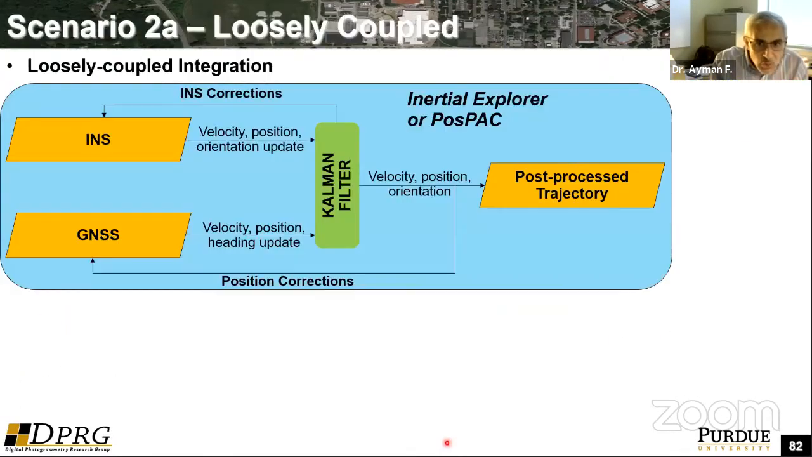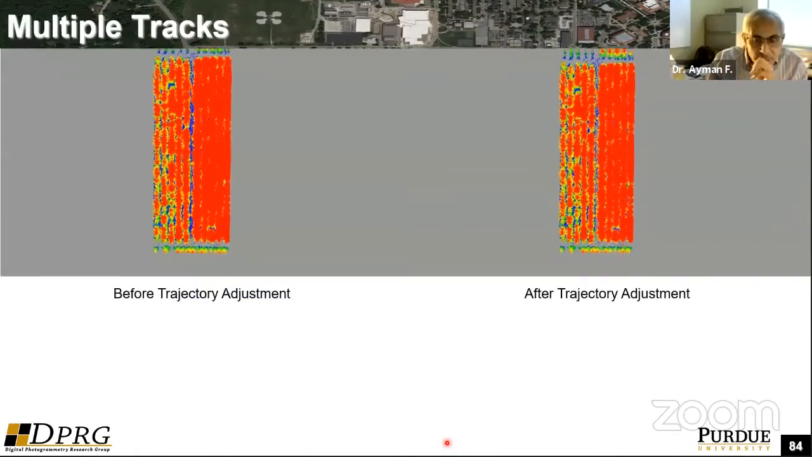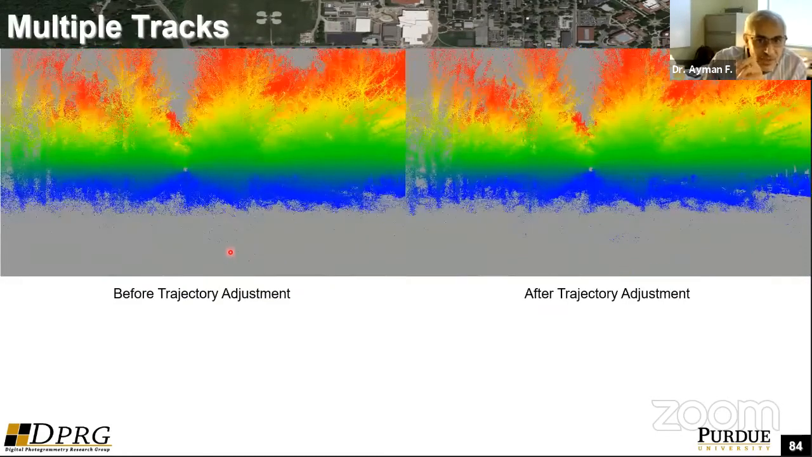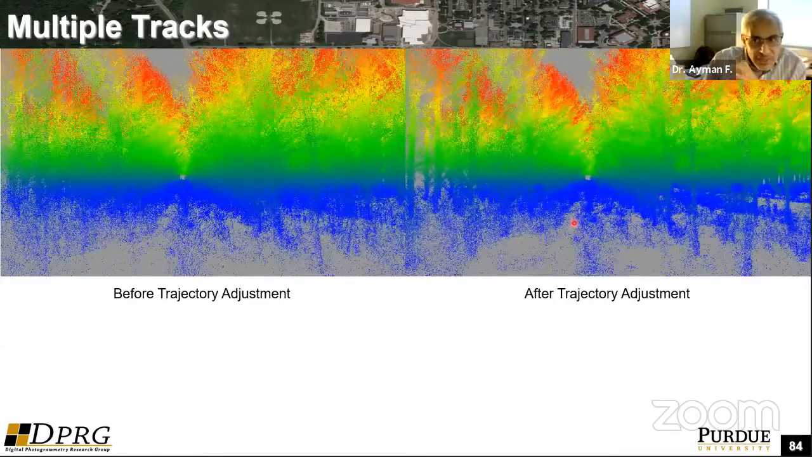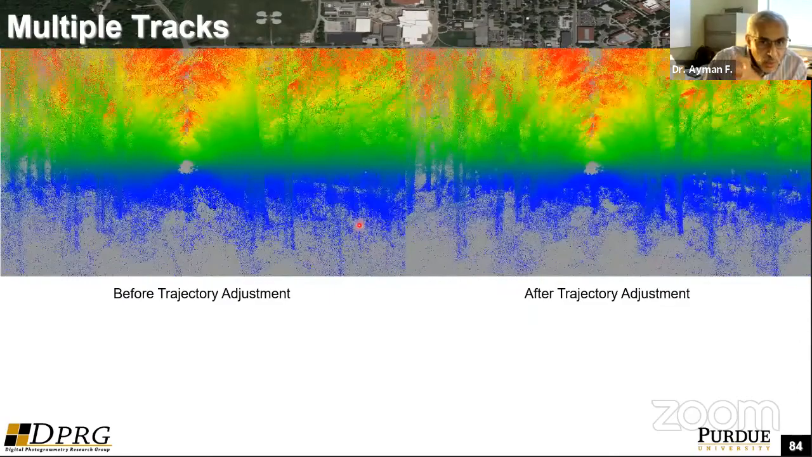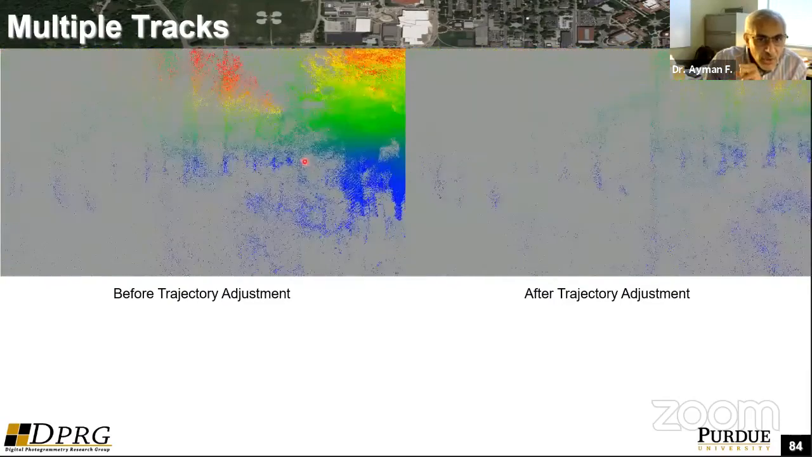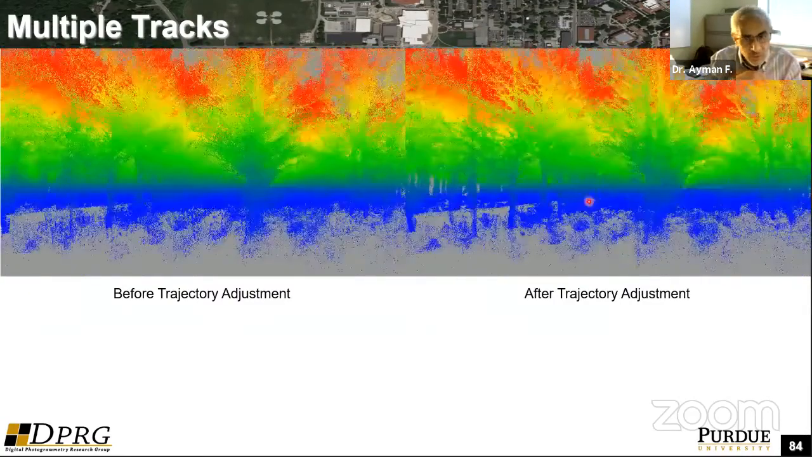What I'm trying to show you here is that you can do that. You can see here the before-trajectory-enhancement data, which is not as clean as the after-trajectory-enhancement data. After trajectory enhancement, you get much higher-fidelity data. Hopefully the resolution or the streaming is reasonable enough that you can see that we have phantom point clouds for the trees before, and much cleaner point clouds of the trees after.